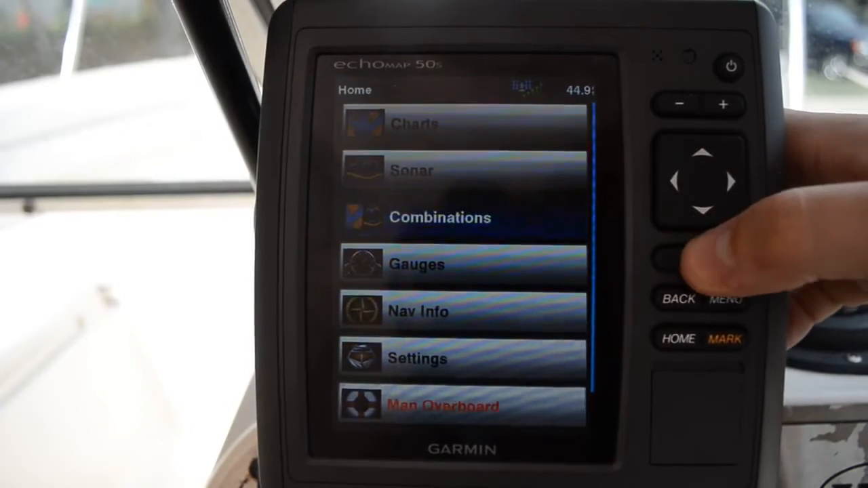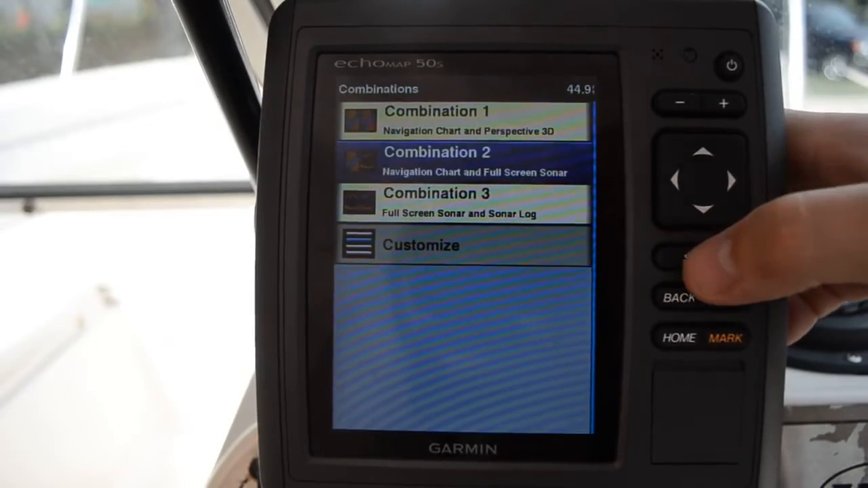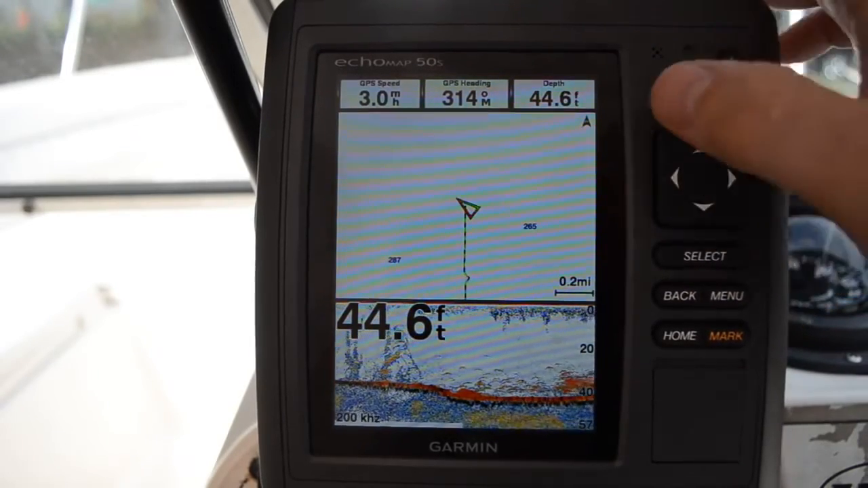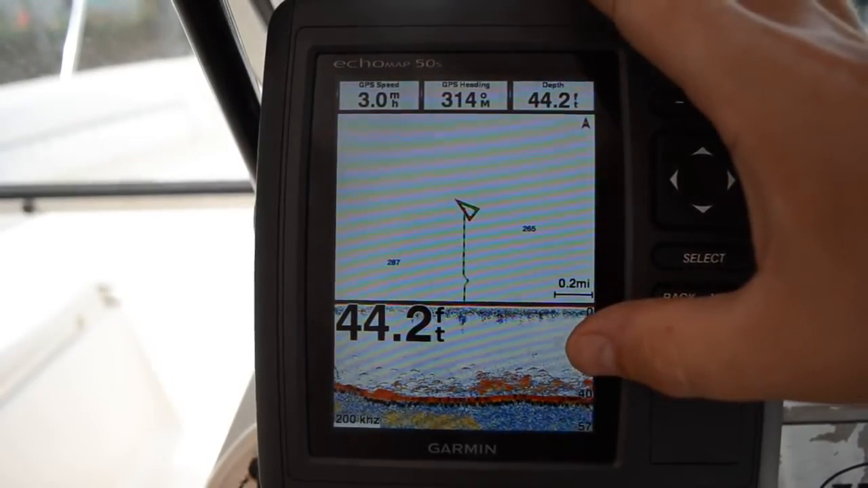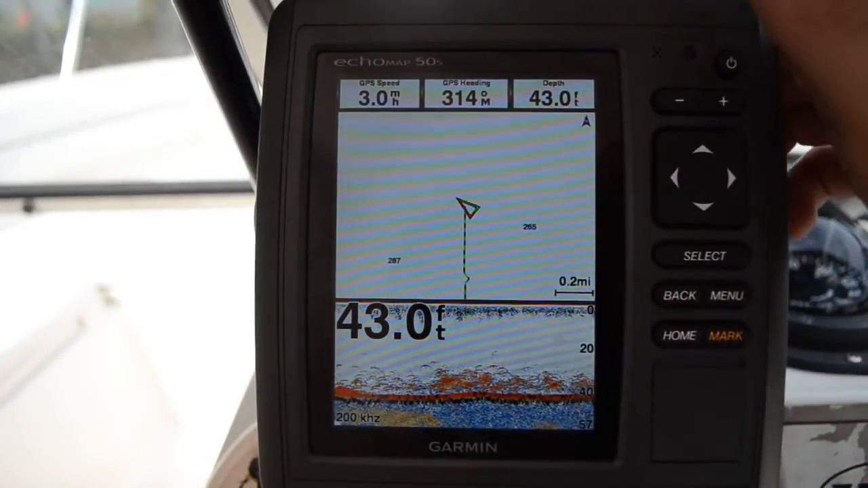We have combo screens. Let's see. So this shows you have your navigation on top, fish finder on the bottom. Kind of squishes that fish finder on the bottom a little bit.